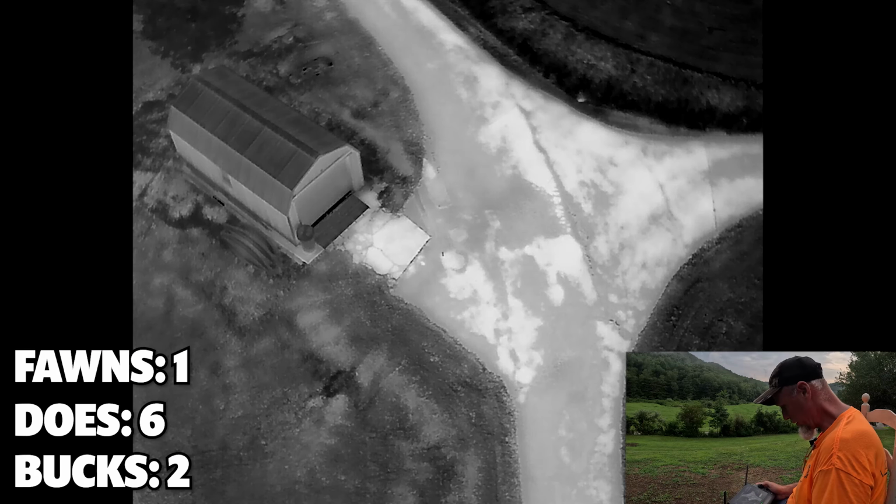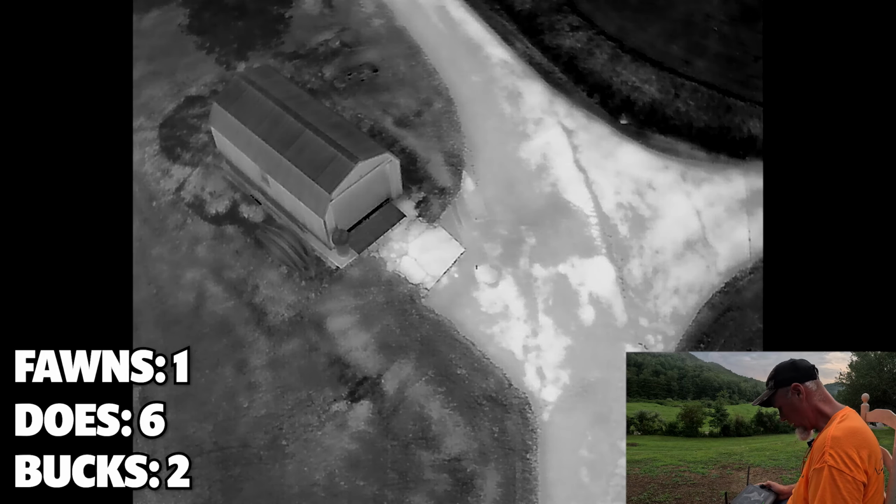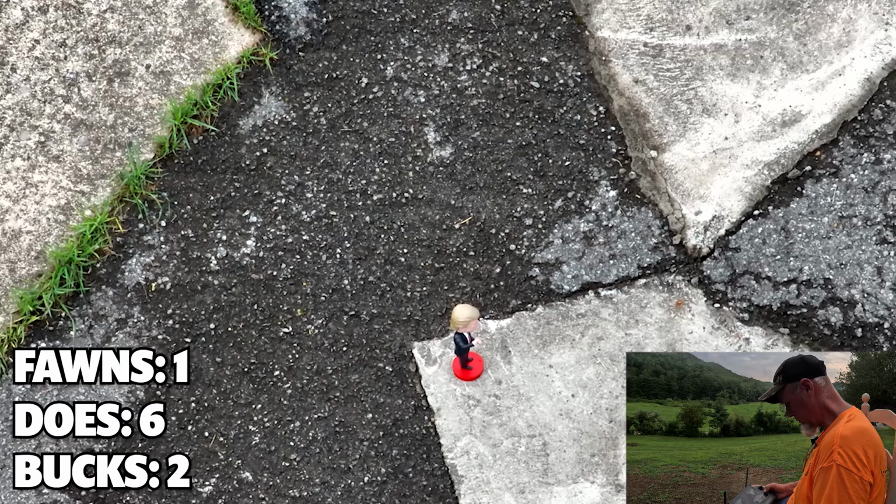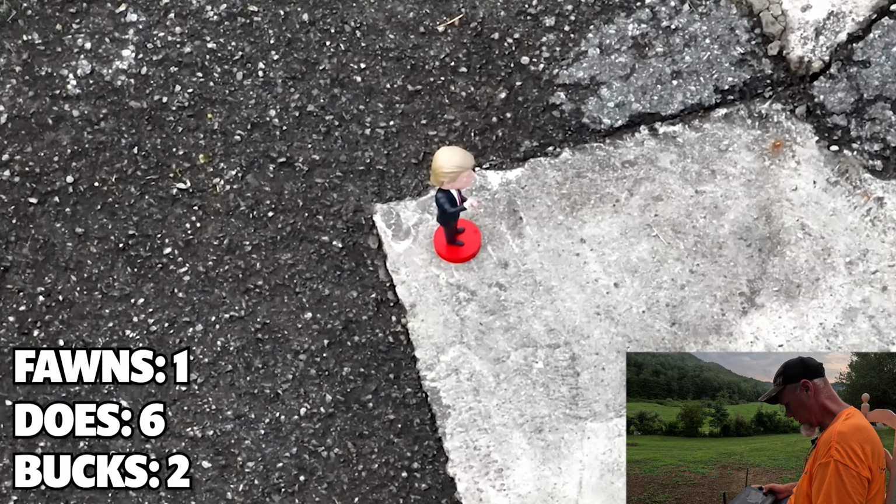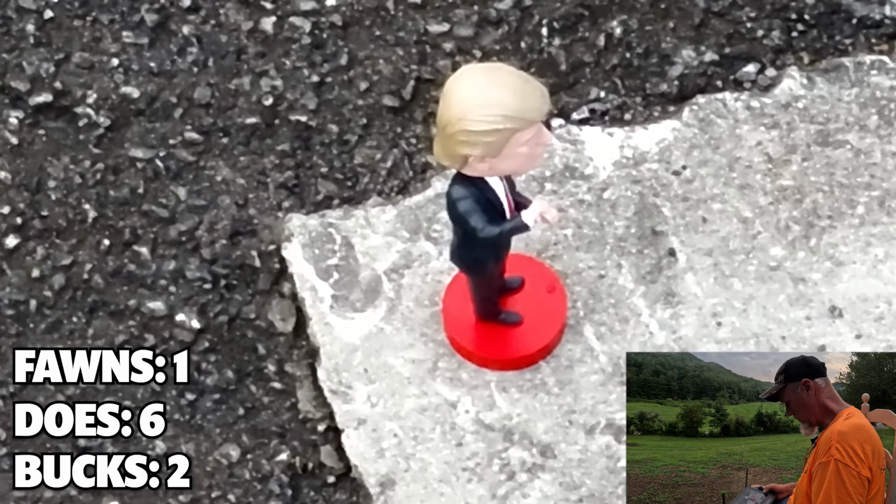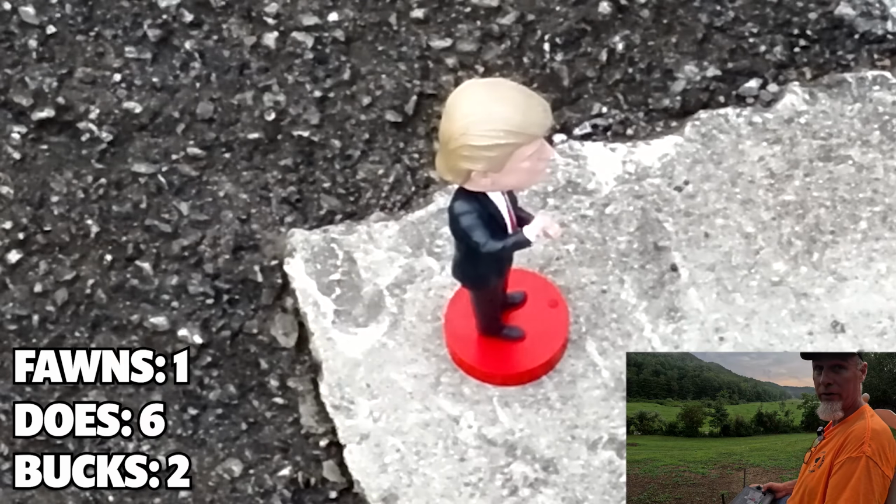Wow, I just picked up some kind of weird anomaly right here on this concrete. Let's just see what it is. We're out here looking at everything else. Oh, I believe it's President Trump. We found President Trump. He's out and about this evening.